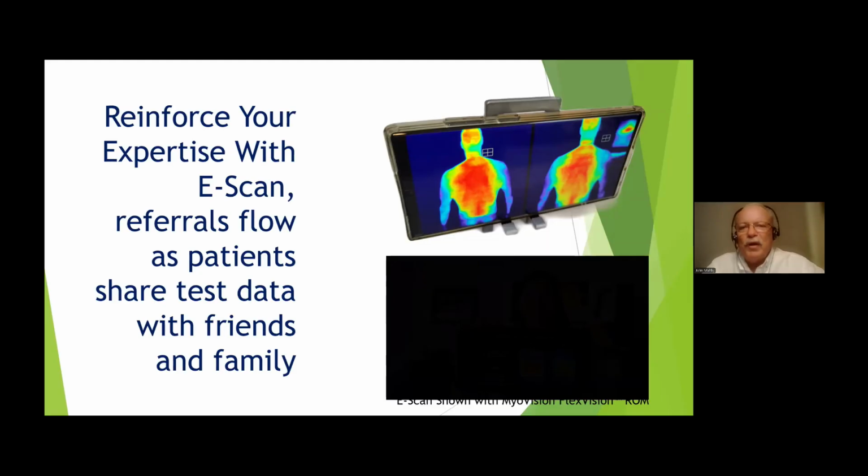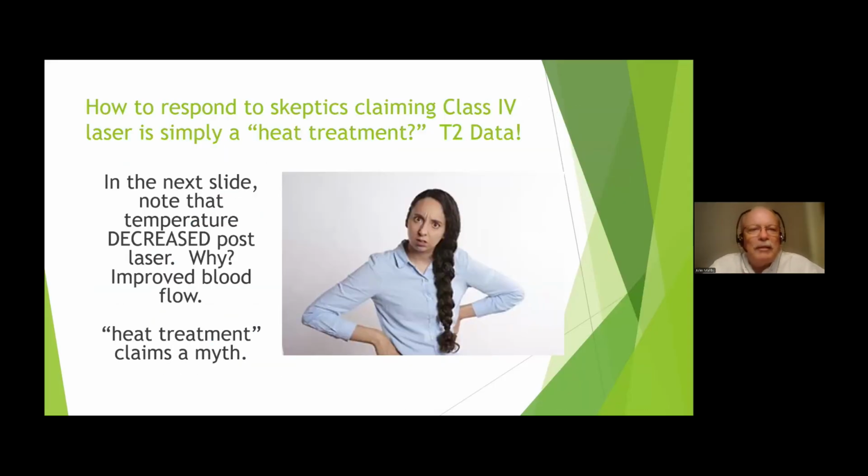They can show their family, "No, look, this is what's going on." I love this scan feature. The idea is, what about the skeptics that claim it's just a heat treatment and that's all this is about? I want you to know this is a real patient of mine.